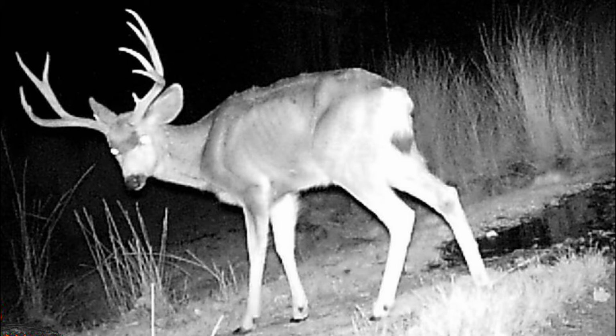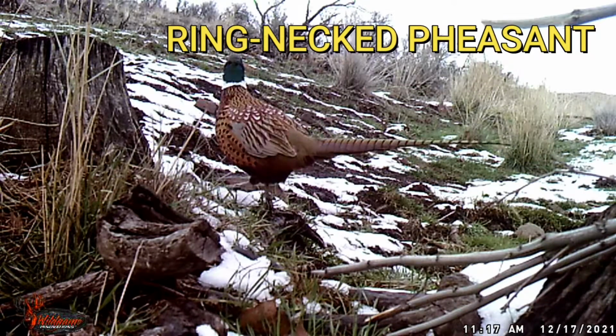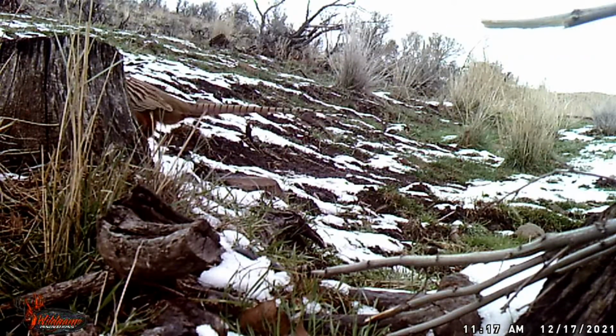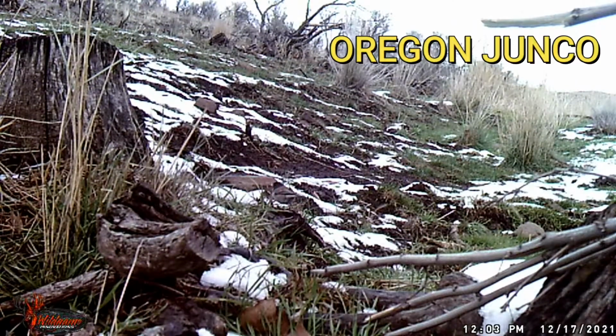In the next clips, I moved the camera to a new place, just a few yards away from where this deer was taken. And as you can see in the next clip, we saw a pheasant. Actually, we saw several different pheasants in the following clips, and a lot of cute little snowbirds.